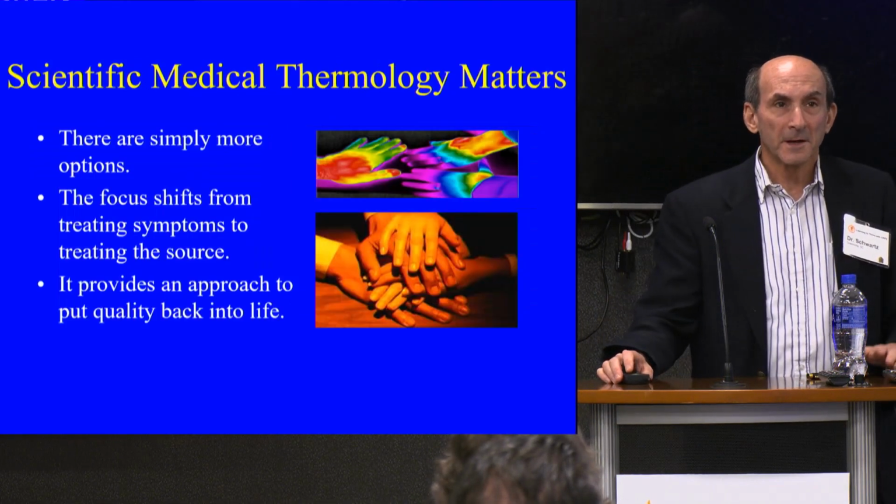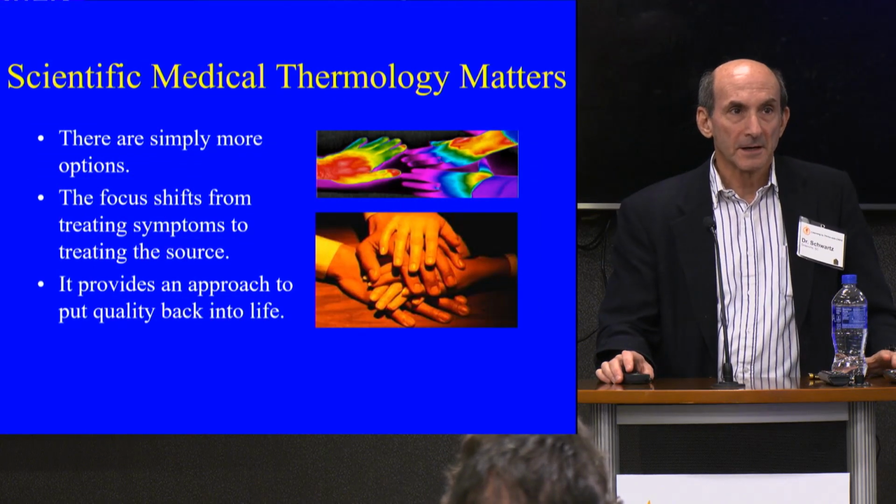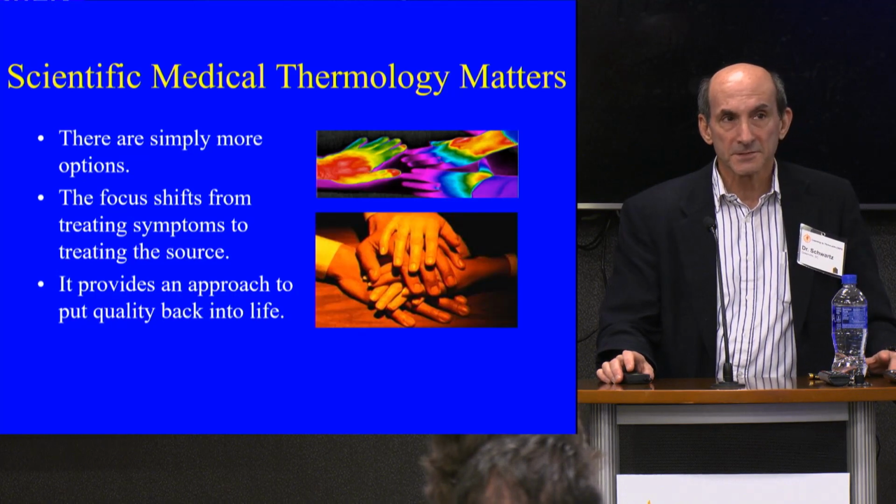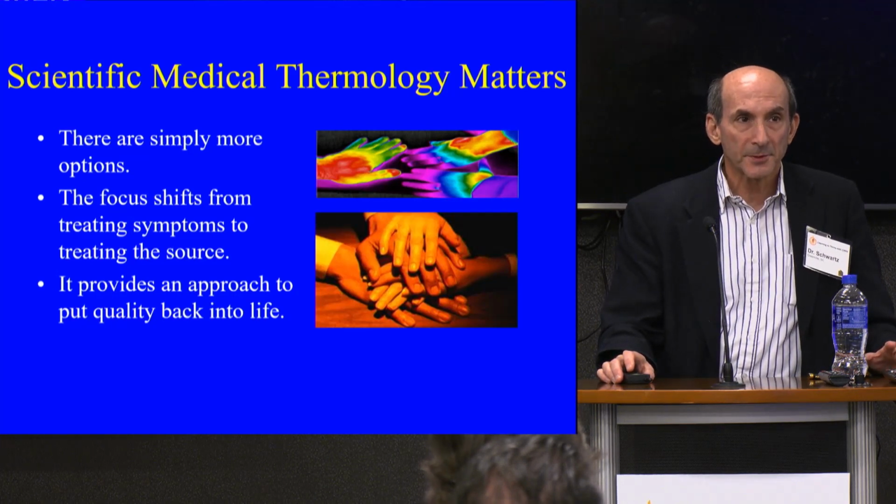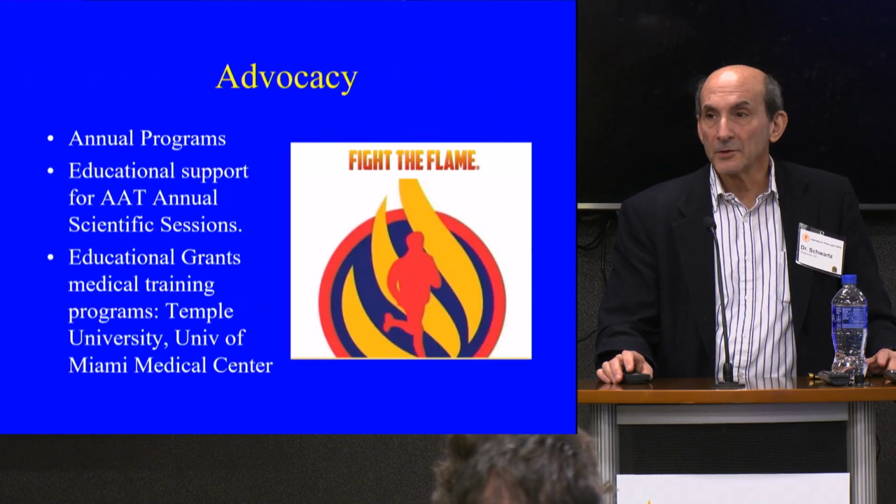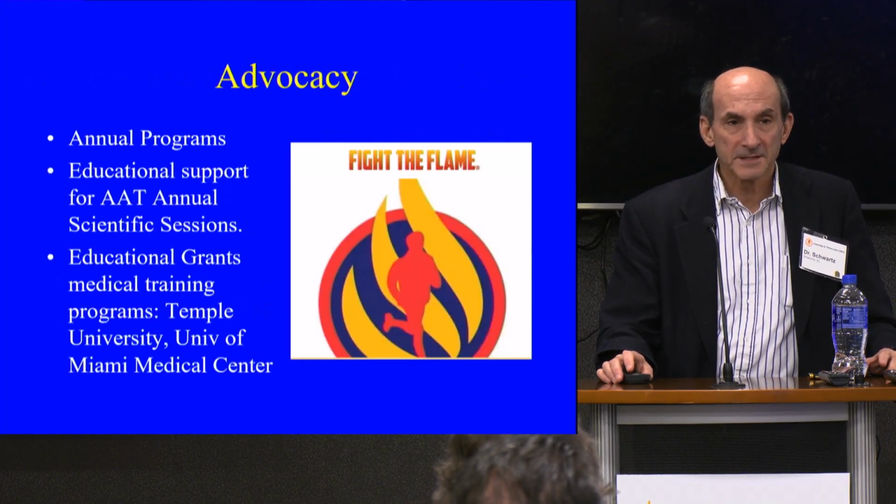So scientific medical thermology matters. There are simply more options. The focus shifts from treating symptoms to treating the source. It provides an approach to put quality back into life. How do you participate? Advocacy is key.